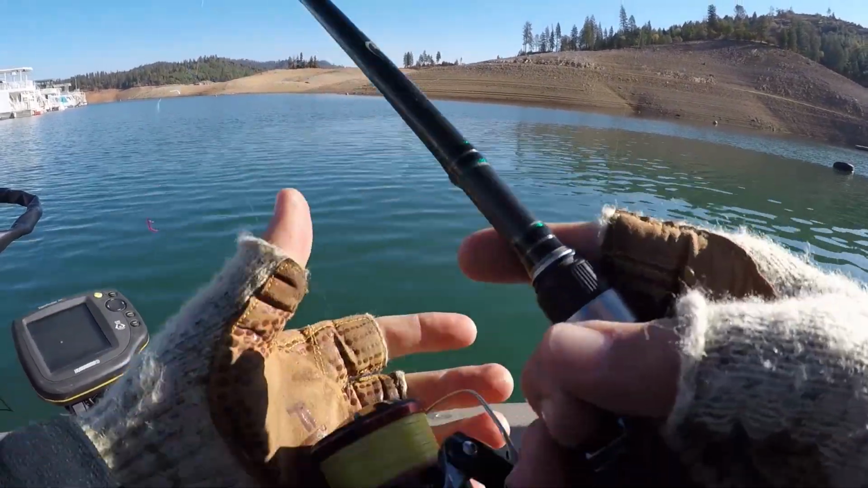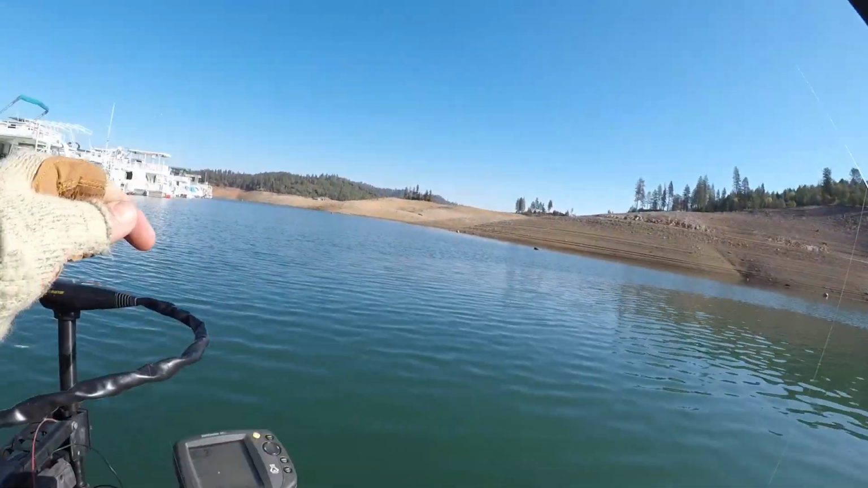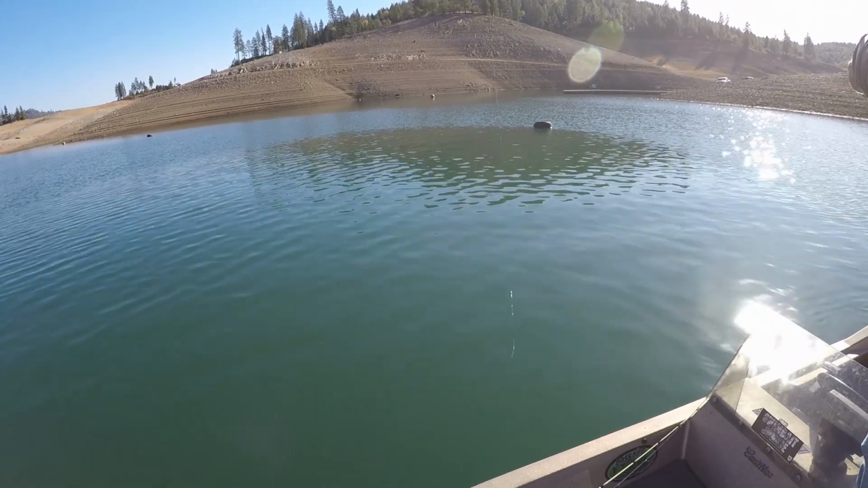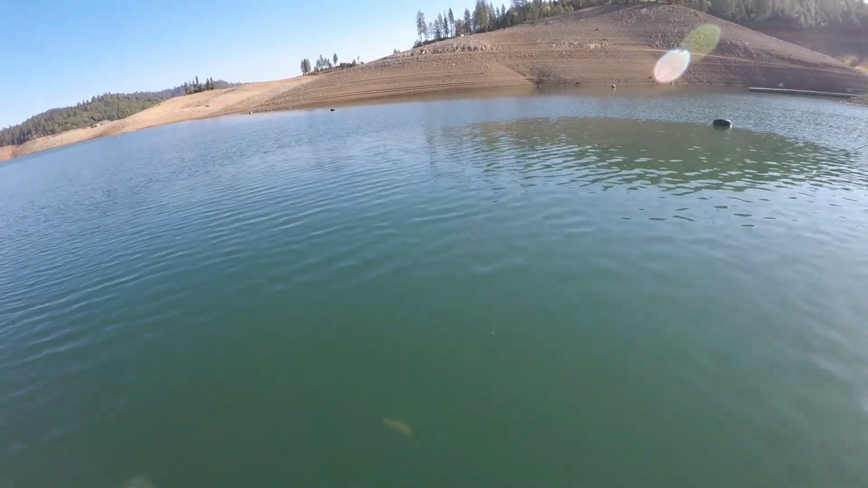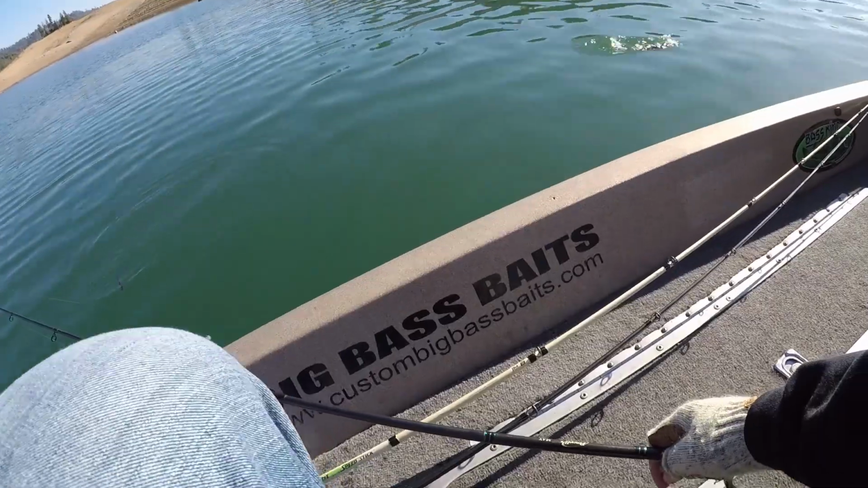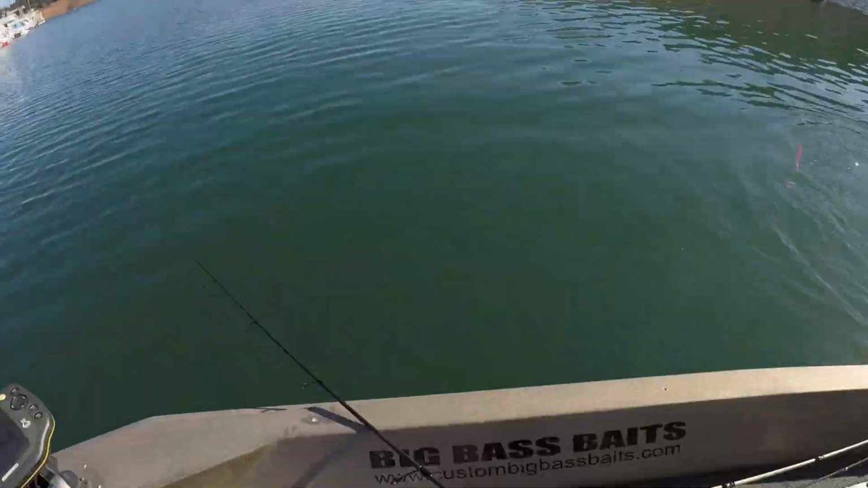But that was a nice fish to start. I'm throwing the same exact thing. Oh, he's got another one. So as you guys can see, this is a really productive way to catch him. No, he's coming up. Is that a trout? Oh, he pulled? No, I don't think so. No, he's a bass. No, another spot. Nice. Oh, there he goes. Quick release. Nice. So that's how it's done.